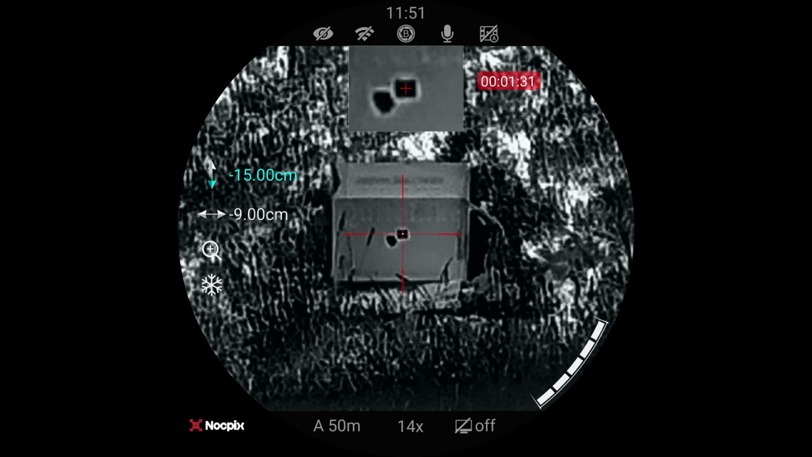I'm going to take now my reticle down. And I'm now going to take it to the left. Left. All right.